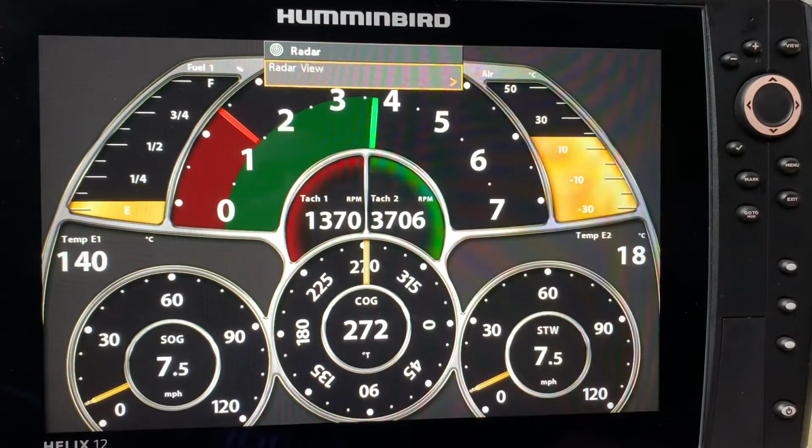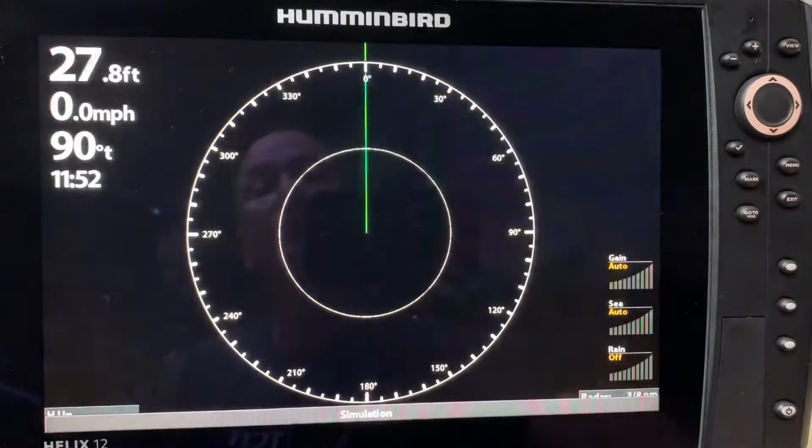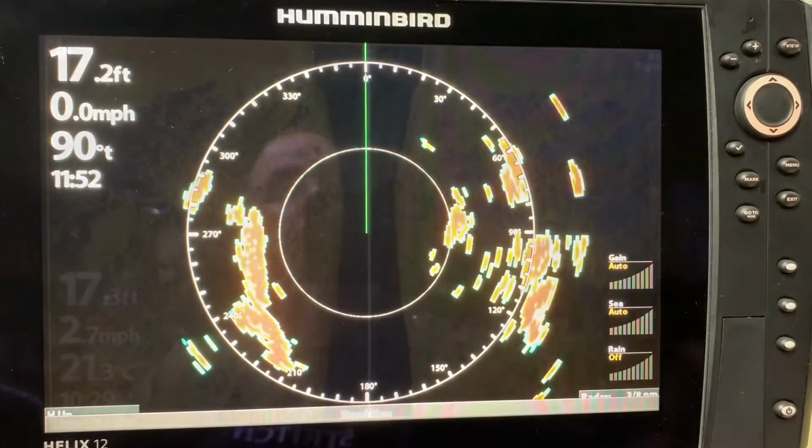We click on radar once and we simply have one option here, and that's radar view. And now it brings up our radar view.